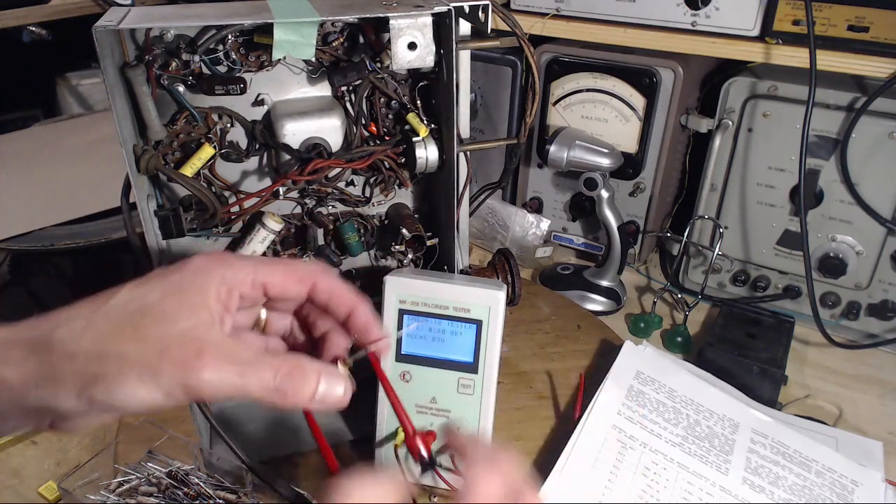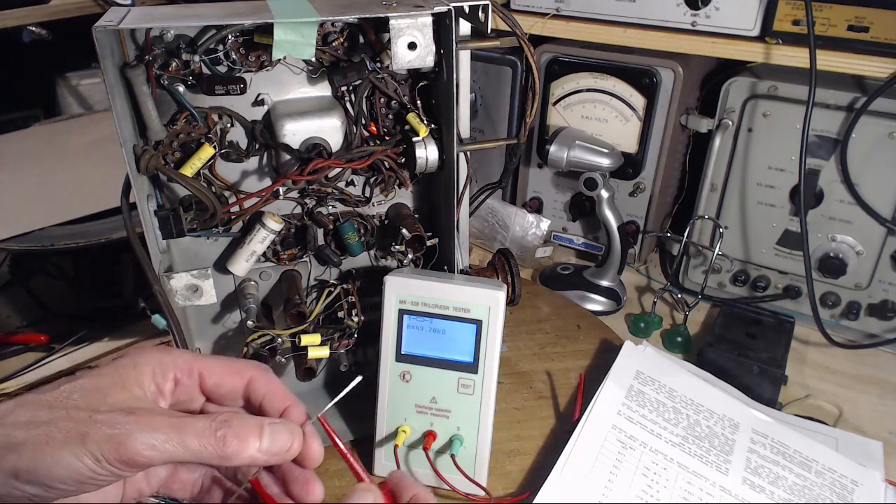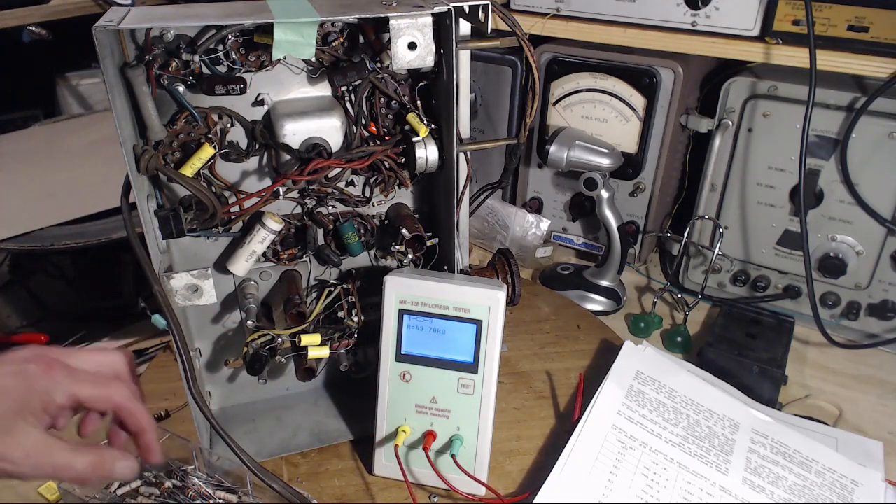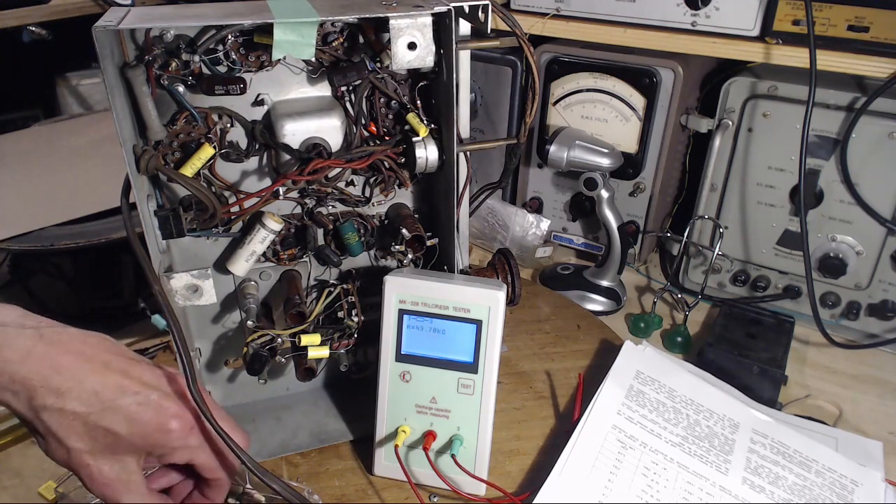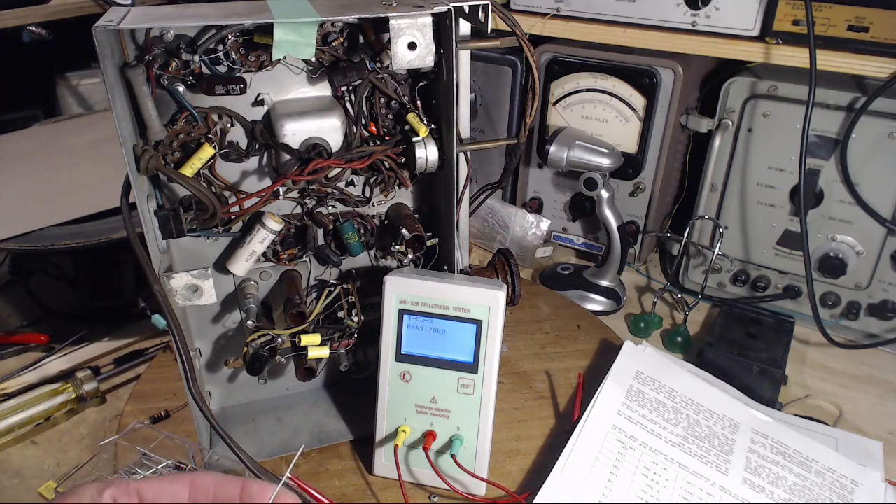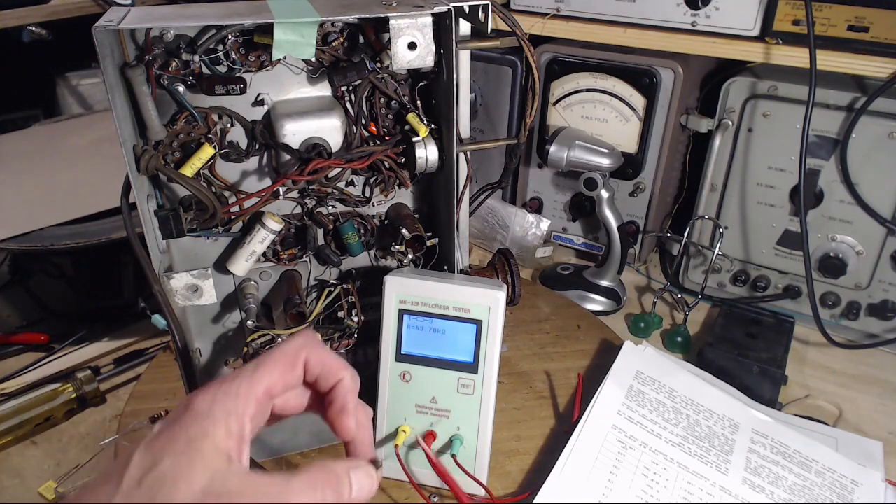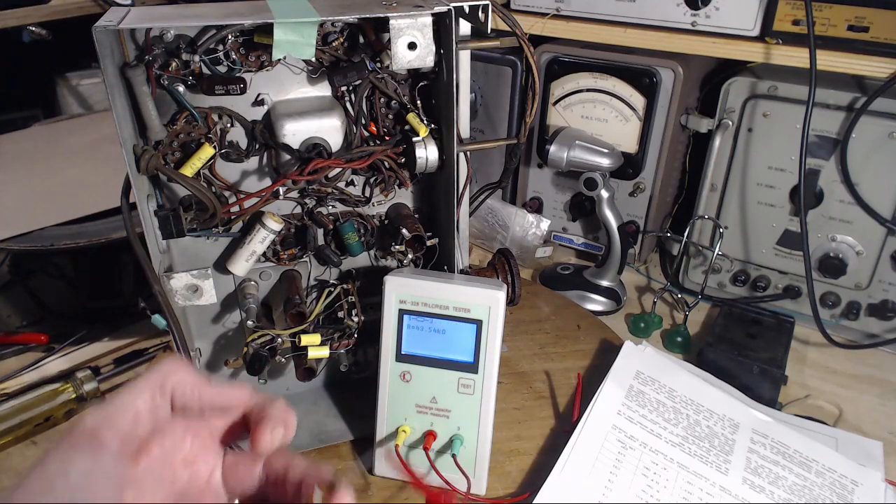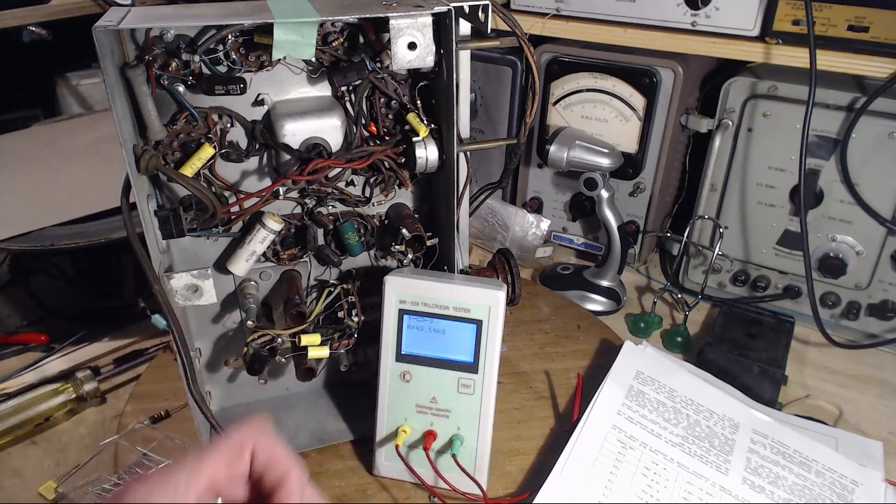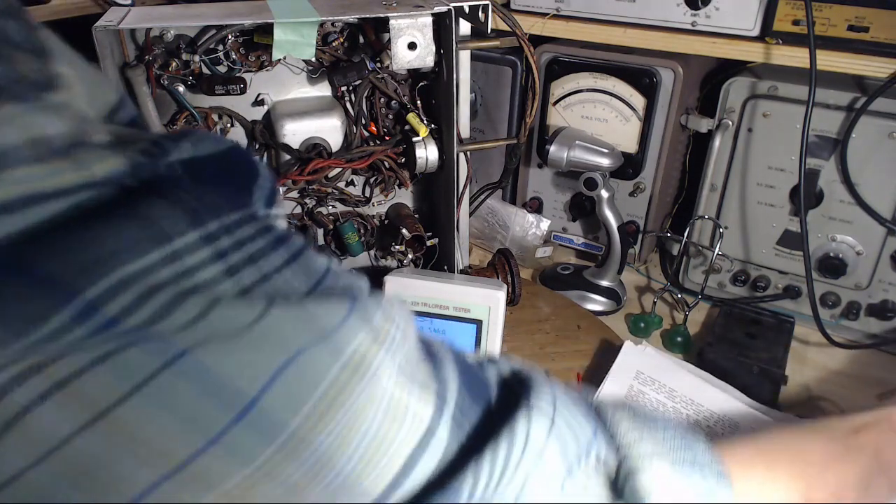I got a bunch of these. 43. That makes you wonder about this meter. Let's try another one. You gotta wonder about the meter at that point. Let's try it with this one here.